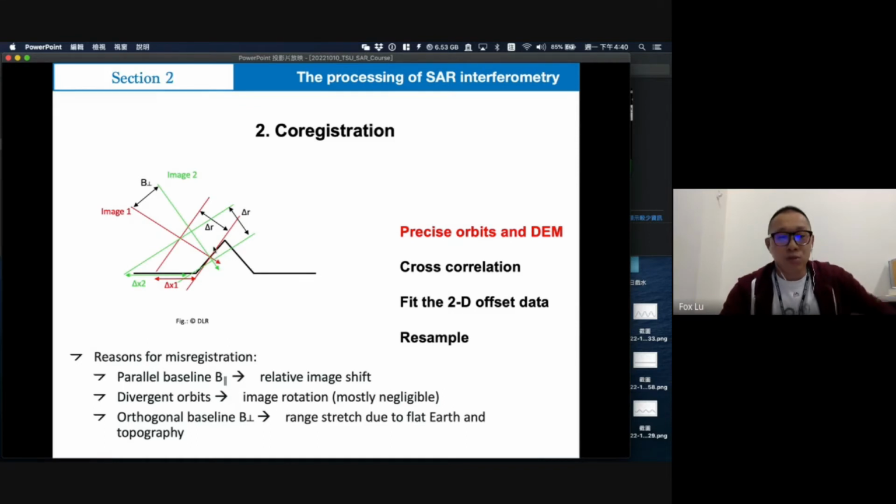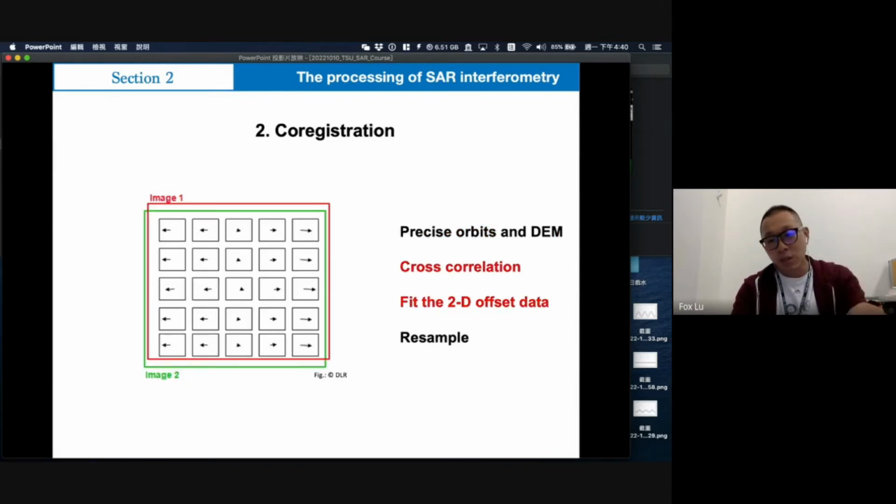So we need to change this shift based on the precise orbit and the DEM. When we fix them, they look almost like the same place, the same look angle and the same orientation, then the next step is the cross correlation and fitting the 2D offset.